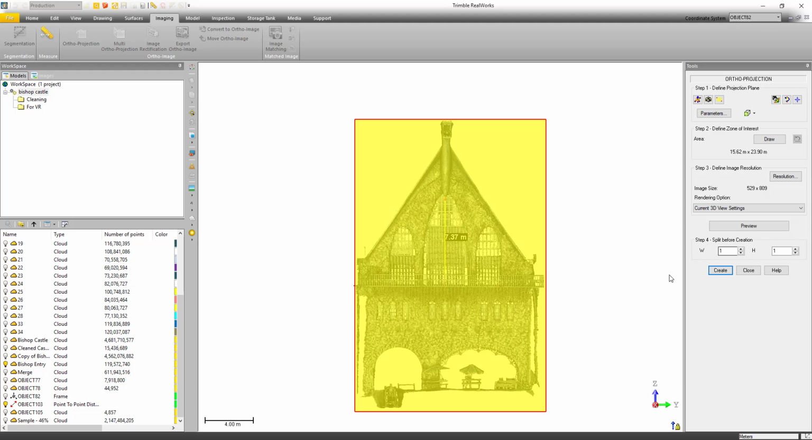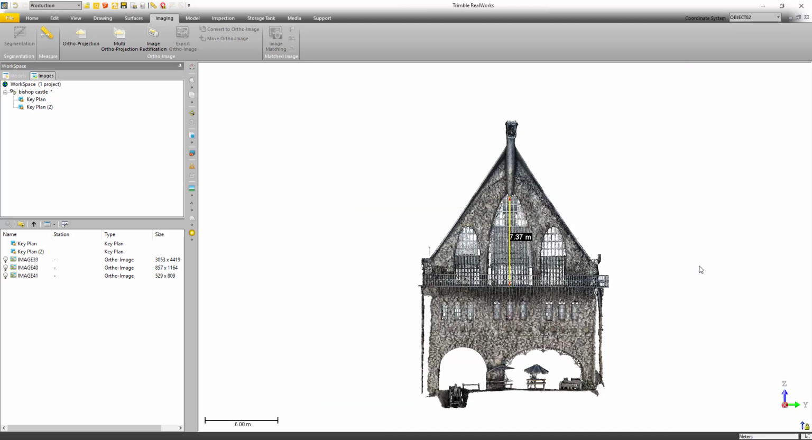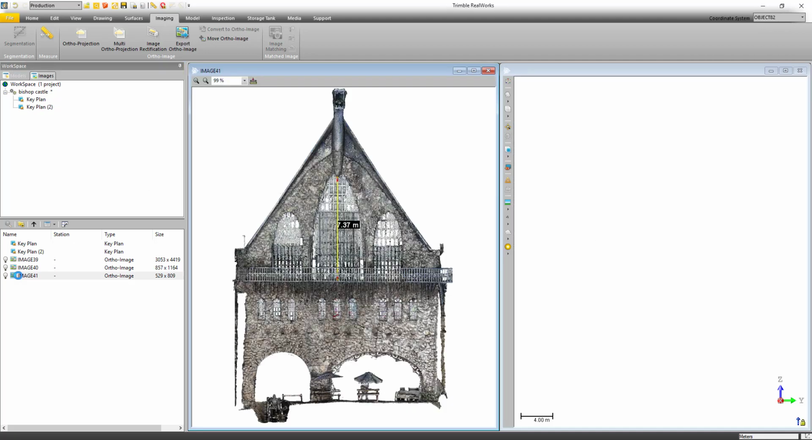So I'm just going to go ahead now and click Create to create the orthophoto. You can see the processing in the lower left. It's going to take a minute, so I'm just going to fast forward this. Okay, so the orthophoto's been created. That's just the point cloud. I'm going to close the tool, and then I'm just going to go over here and actually I need to hide everything on the screen. Let's just hide it all, and then we'll open our orthophoto so you can see just that.